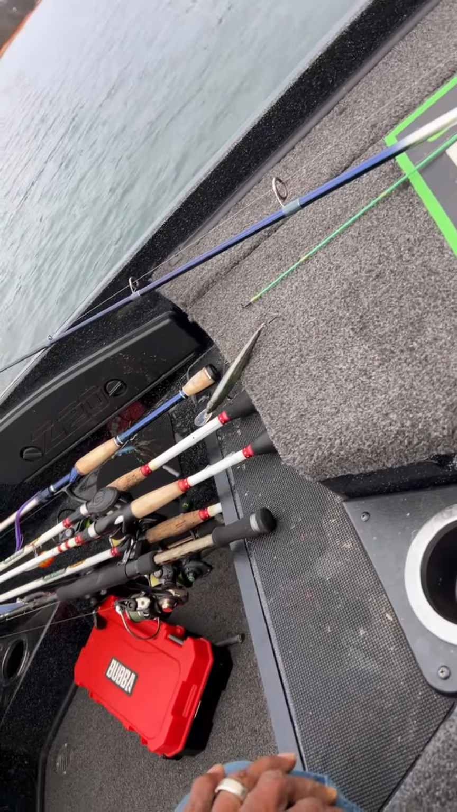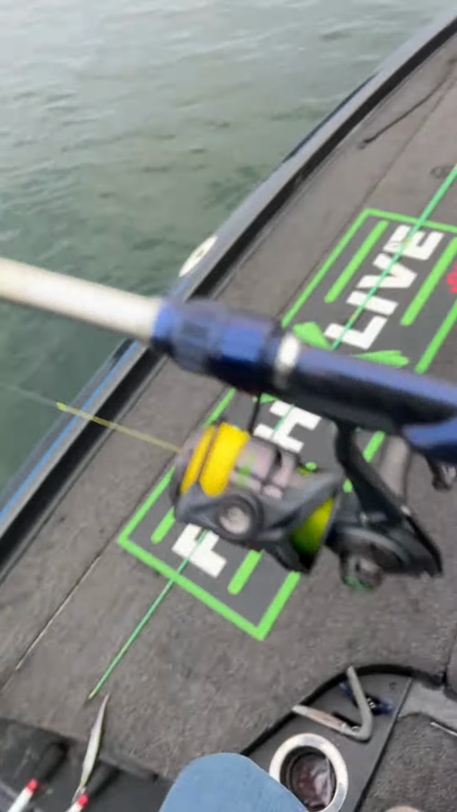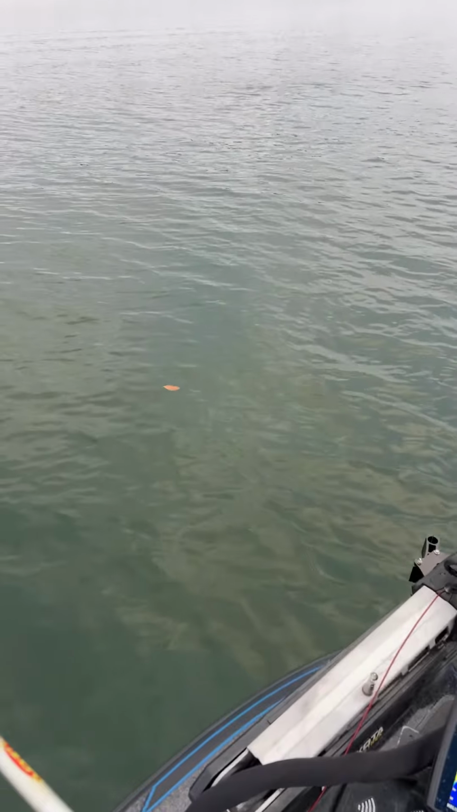Frisco said, is that a new reel? No, sir. It just looks a lot better once I put new fresh line on it. It makes the reel look nice, doesn't it? Look at that. You see that? Would you just look at that? Would you look at that right there? All right, let's get line back up.